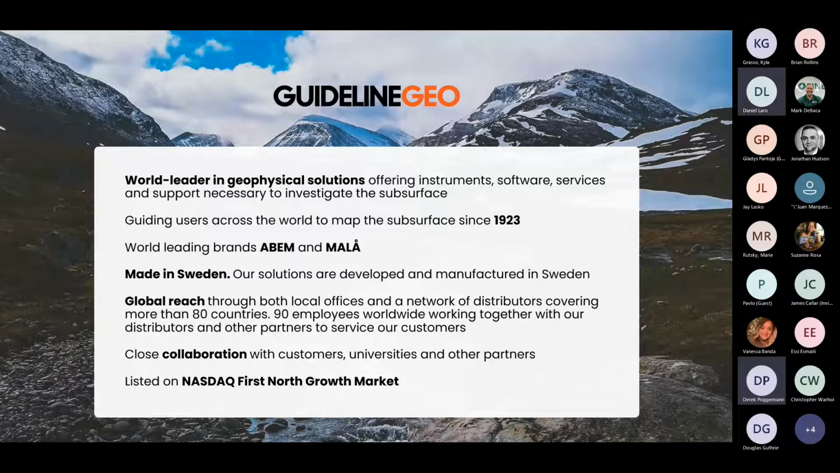Guideline Geo is a world leader for near surface geophysical solutions with a 100-year history to back this up. ABEM and MALÅ, our two well-known and world-leading brands, are developed with Swedish technology. We house our own research, development, and production in Sweden. We are in close connection to partners around the world to drive development and innovation.